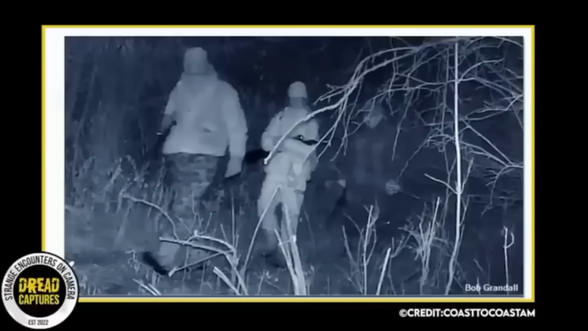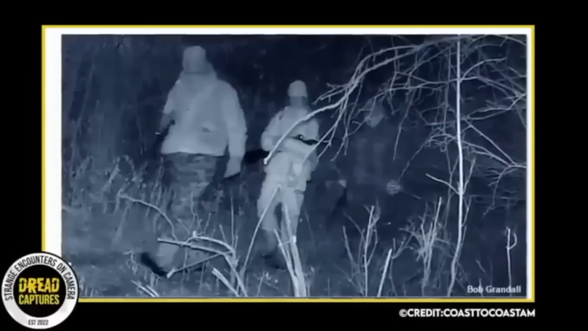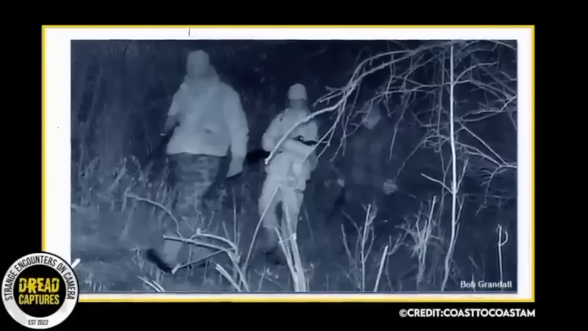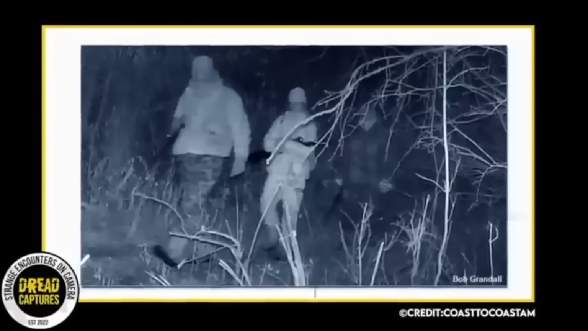While skeptics will no doubt contend that this spirit is merely a trick of light and shadow or the product of digital editing, Jesse insists that the photo has not been doctored in any way, and that it was simply one of hundreds of otherwise normal pictures captured by the trail camera.